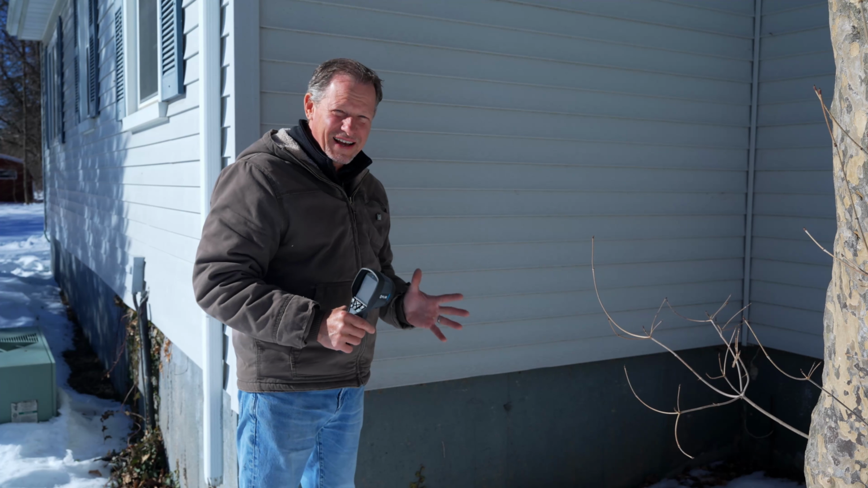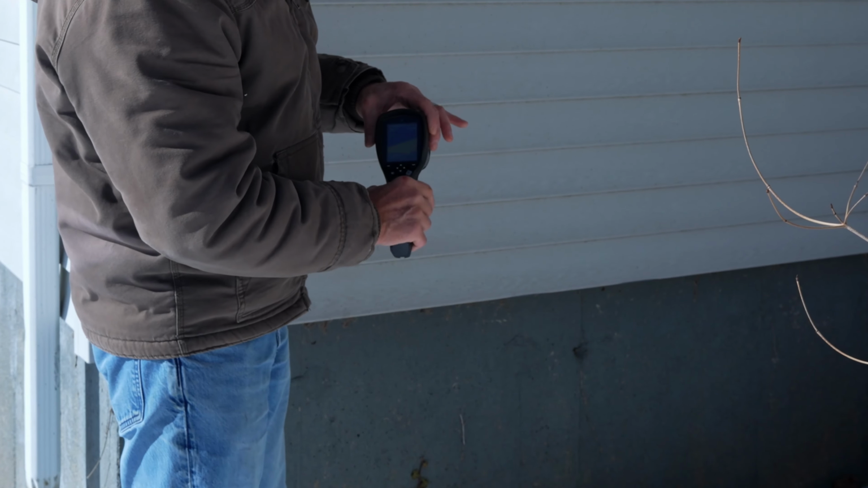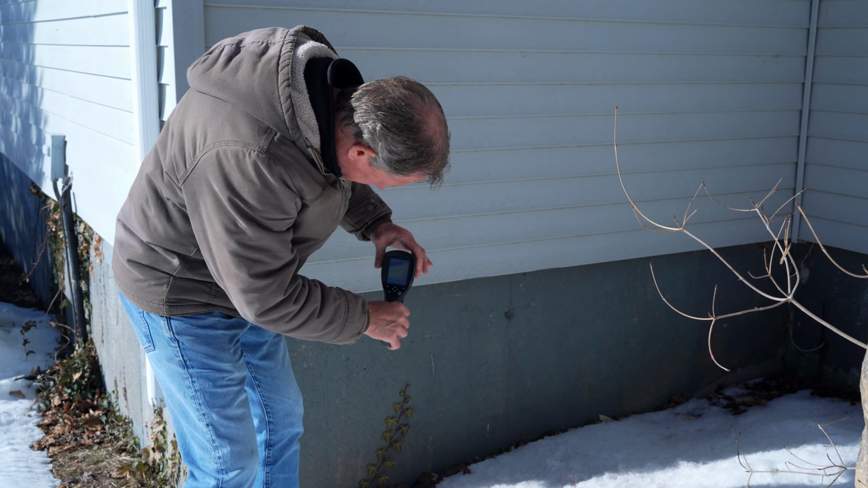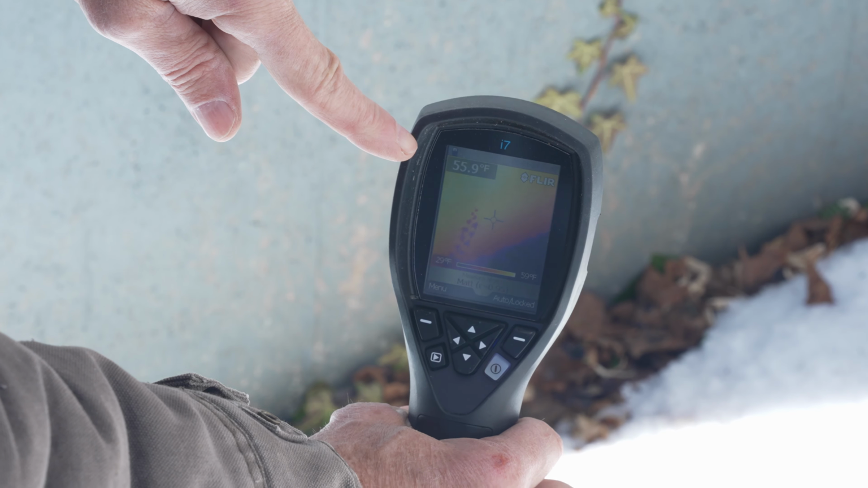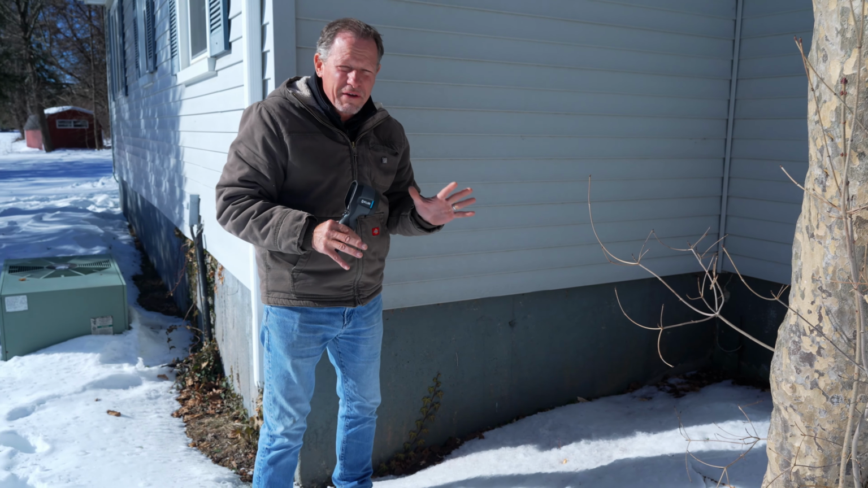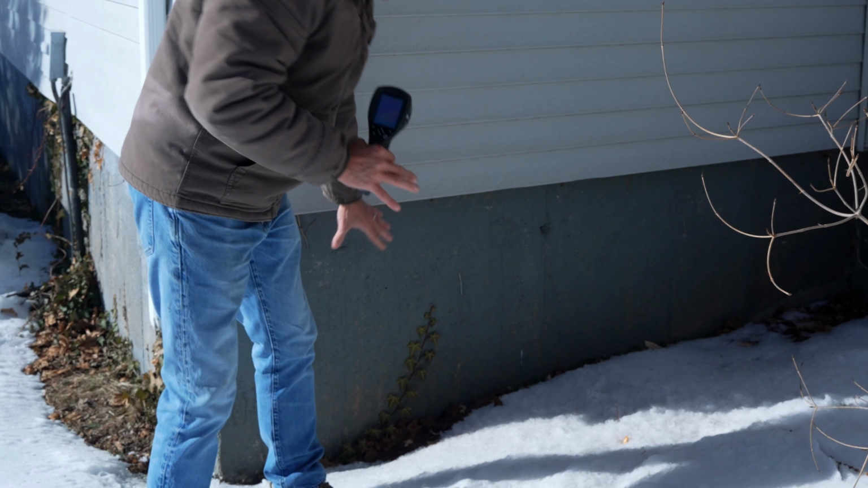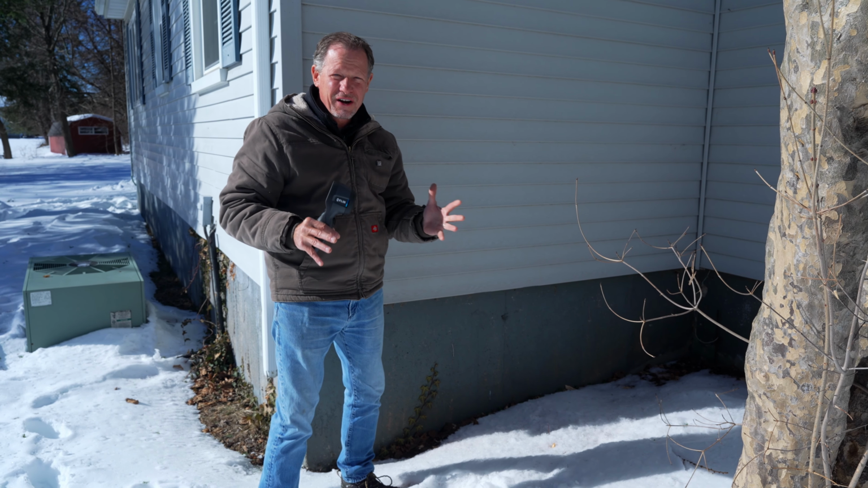Let's see what we can tell by poking around and using our thermal imaging camera. Okay, here we are outside, and we are going to expose the thief that is stealing from you. What we have here on our thermal imaging camera is this wall is 56 degrees, and this is in the shade, so it's not the sun that's affecting this. This is 56 degrees, and it is 25 degrees out today, and that should blow your mind.